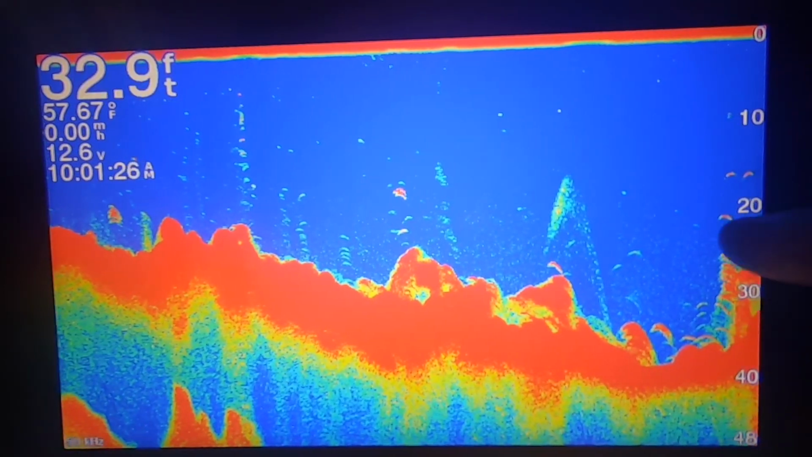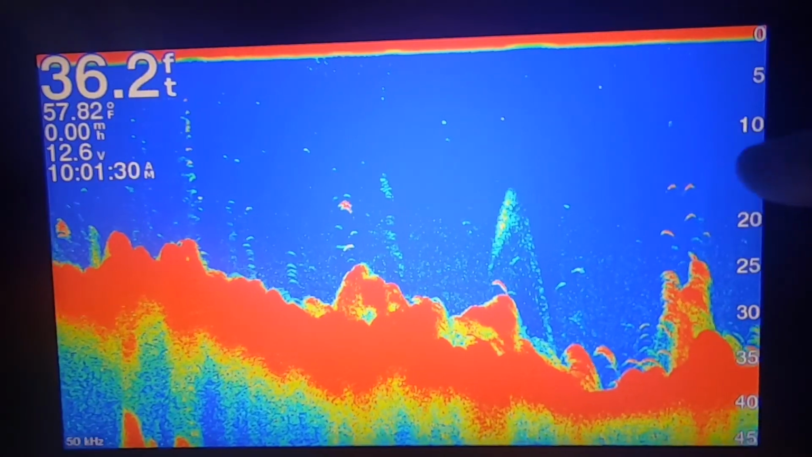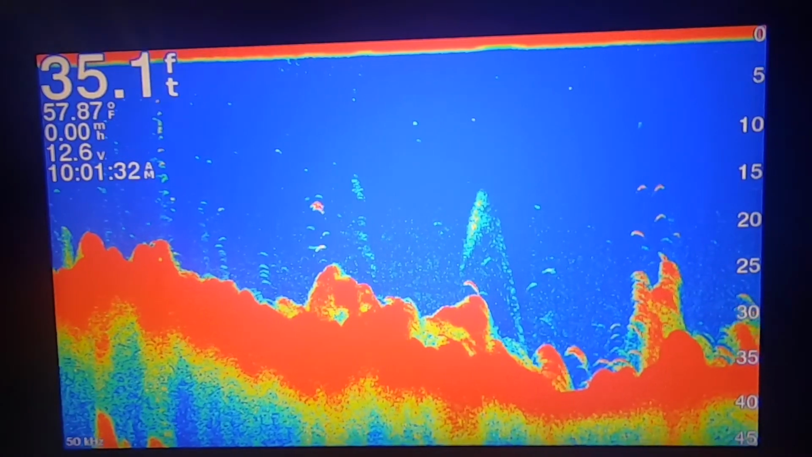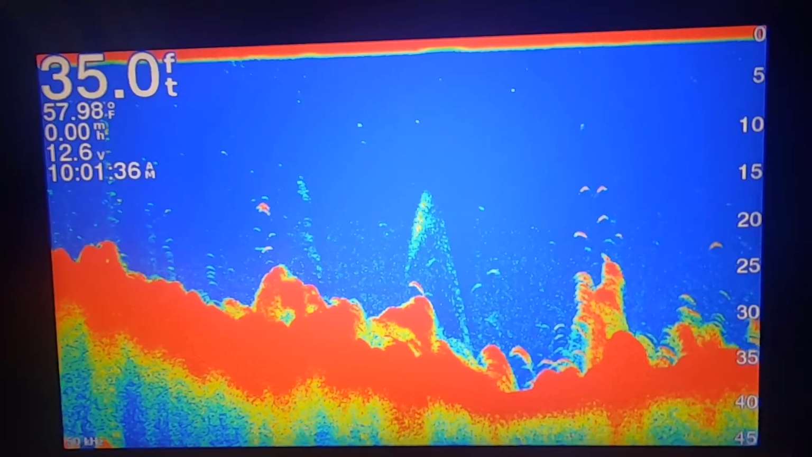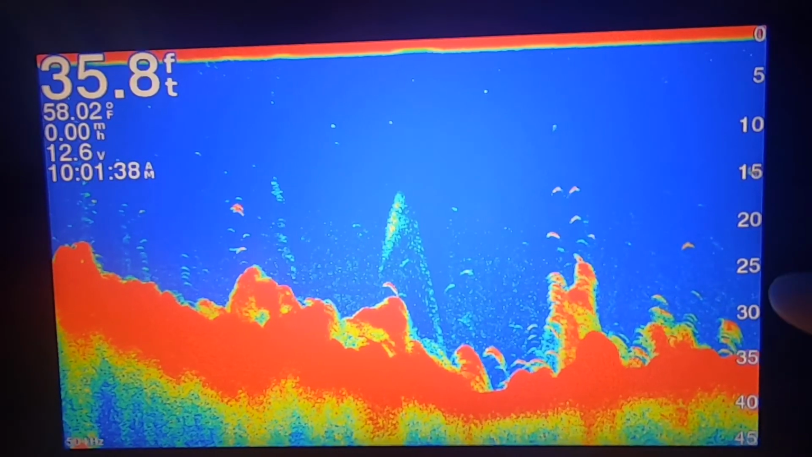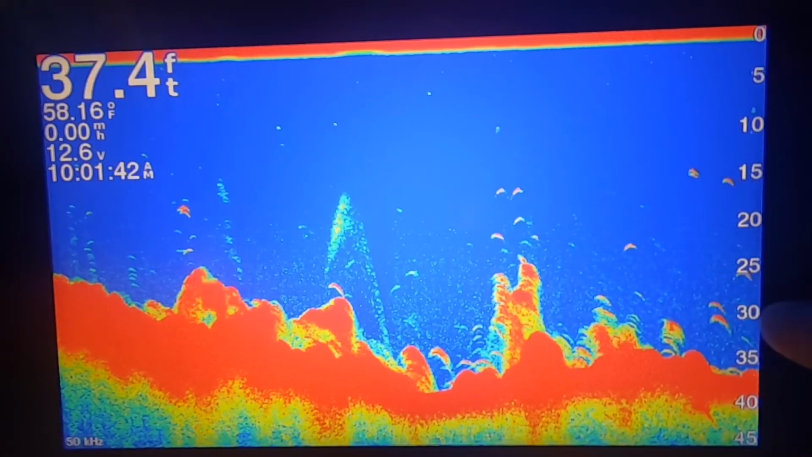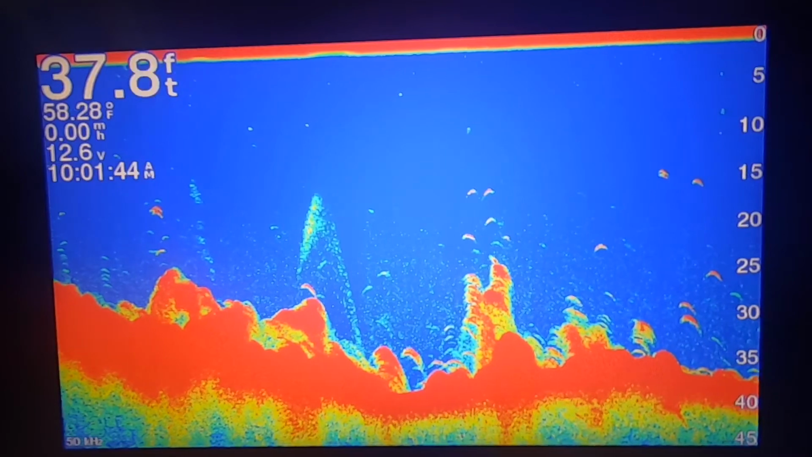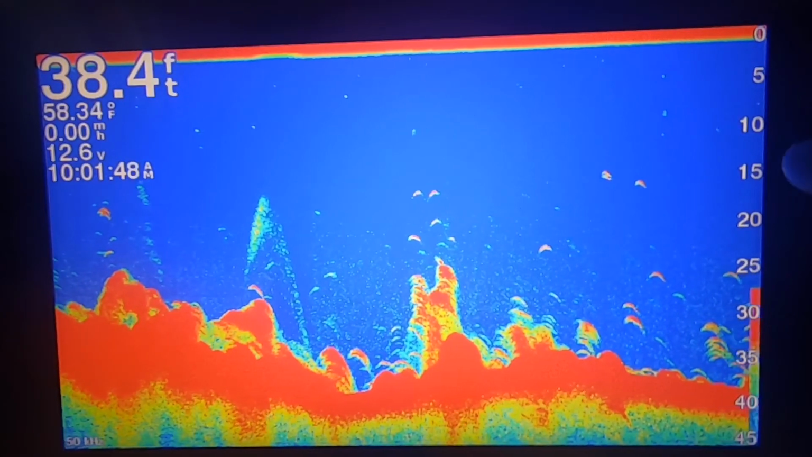There's a bunch of fish right here. One there, one there, one there. They look like these little mustaches. And how this works is from right to left. Right here is what's under the boat right now. Those fish would be under the boat right now in 30 feet of water. And you can see here on the right where it says 0, 5, 10, 15, 20.